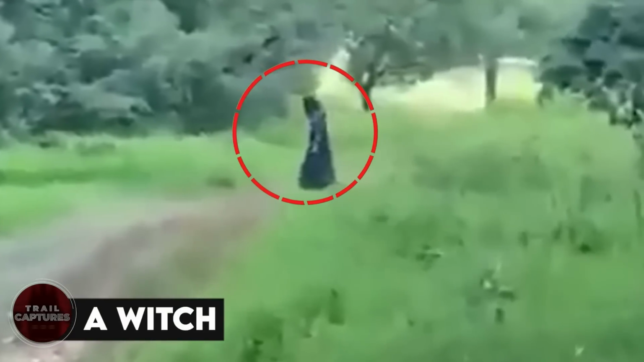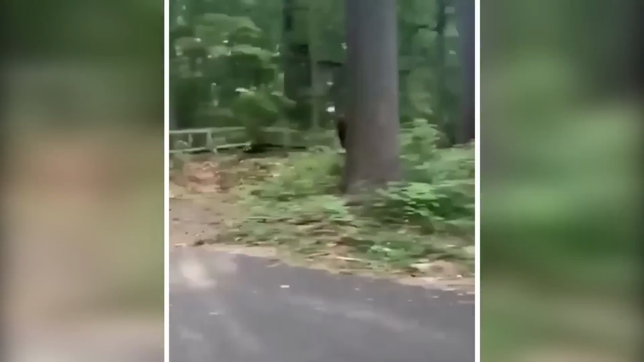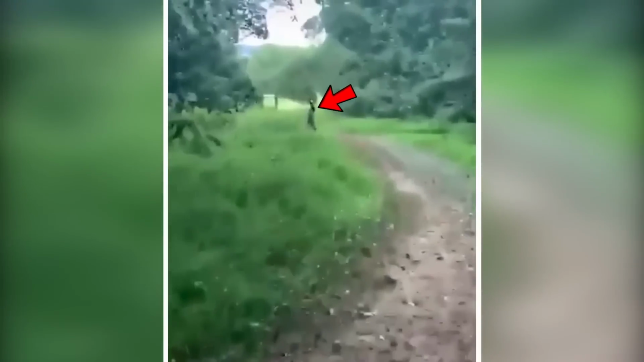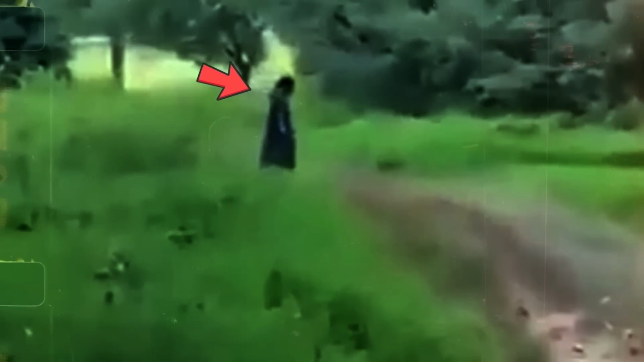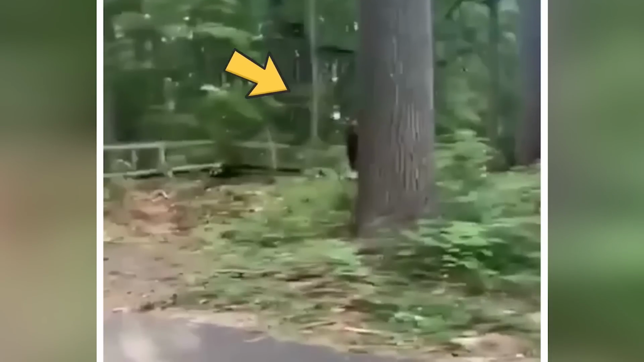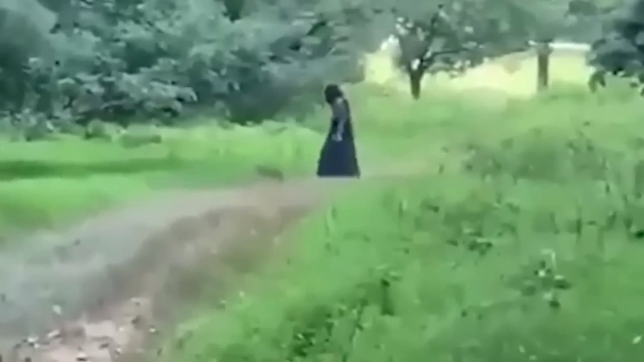A witch. A woman was driving when her car broke down and she had to go into the woods. However, as she went along and over the bridge, what she saw looked like something straight out of a horror movie. A woman dressed in a black dress was going somewhere with her head downwards. And this wasn't it. If we move back to the start of the video, we can also see someone hiding behind the tree as soon as the camera turns toward it. Can this video get any more creepy?